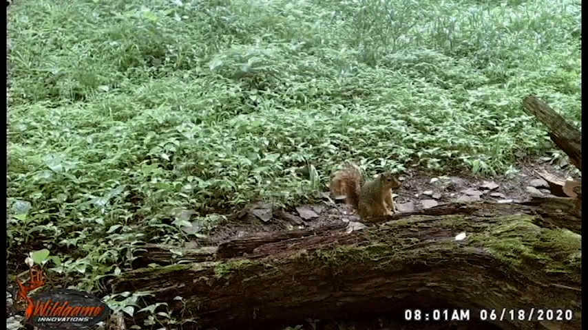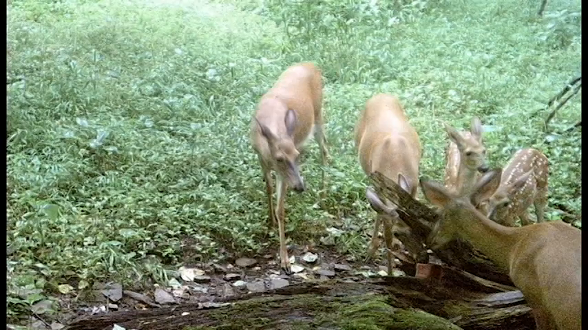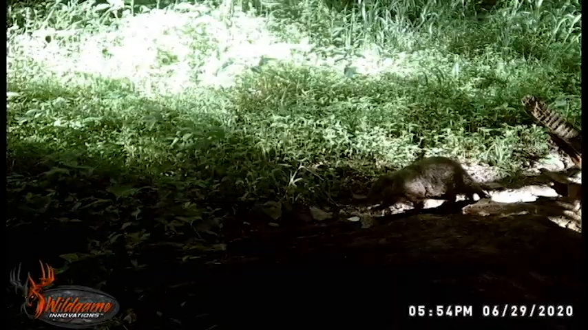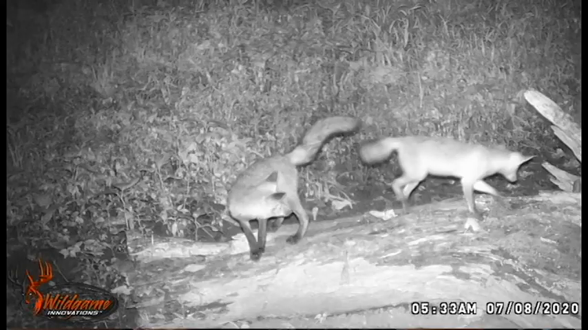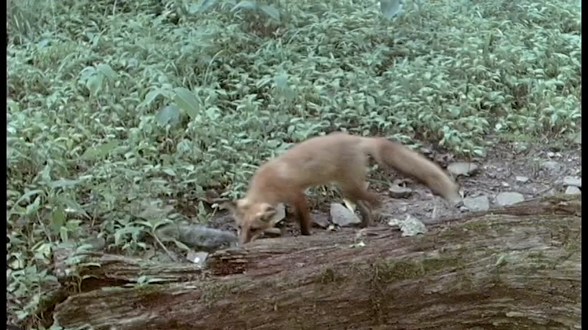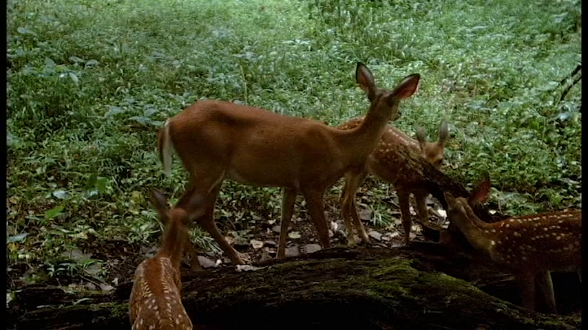The heat has got these animals all over these salt licks. I mean, more than one species. Tons of foxes. Look at this fox here. This guy killed something. He killed a squirrel. Oh my gosh. This fox caught a squirrel at the salt lick. This is so crazy. I got 3 days left on this camera, and I don't want it to end. Never had. Oh! A doe with triplets?